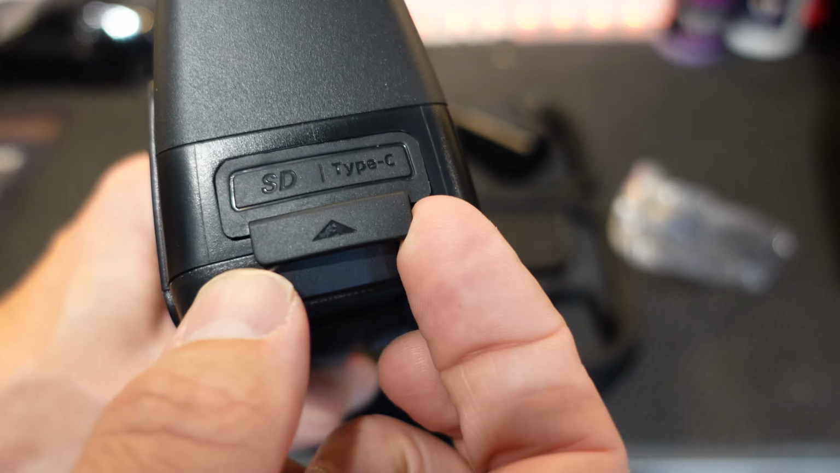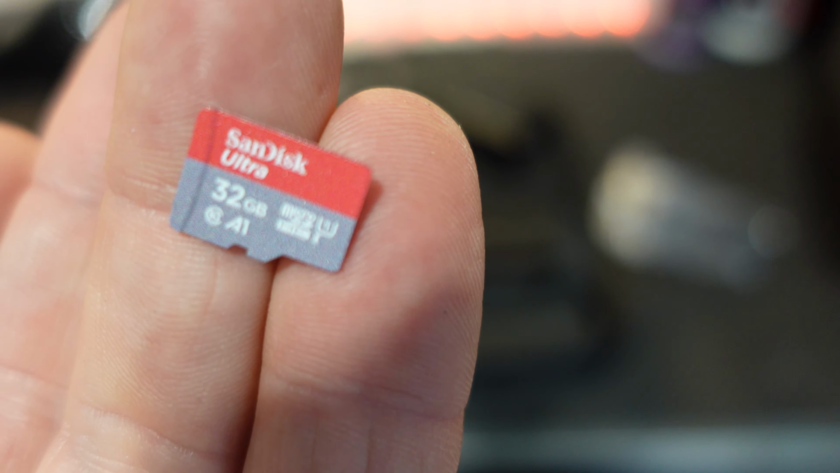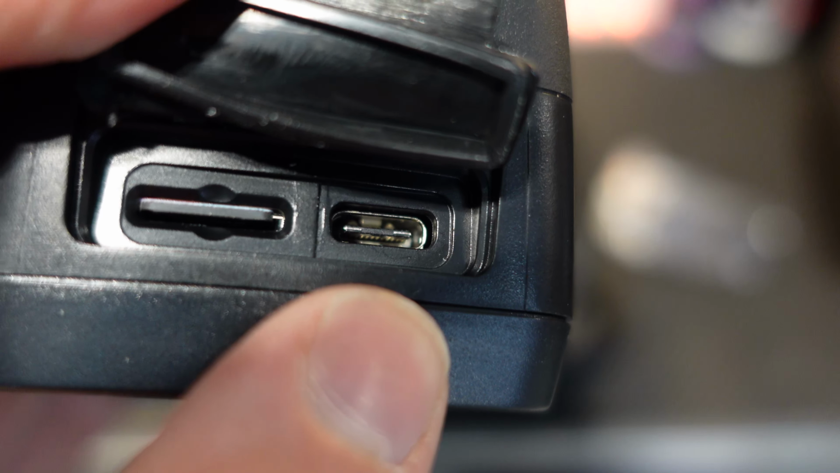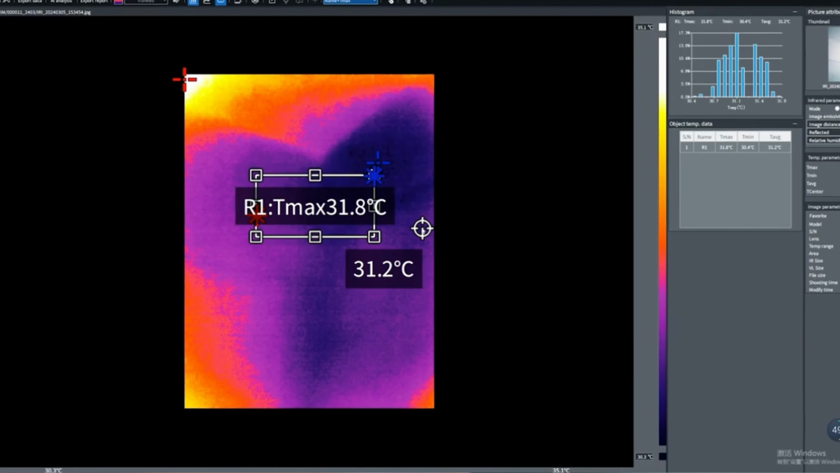On the top, we have a little cover here. This is where you keep your trans flash or micro SD card. Not the easiest thing to get out. This one's a 32 gig by SanDisk. And here's your USB-C port. This has two functions, one to charge the unit and two to hook up to a Windows compatible PC, so you can use some software from KAIWEETS to analyze the images that you take.